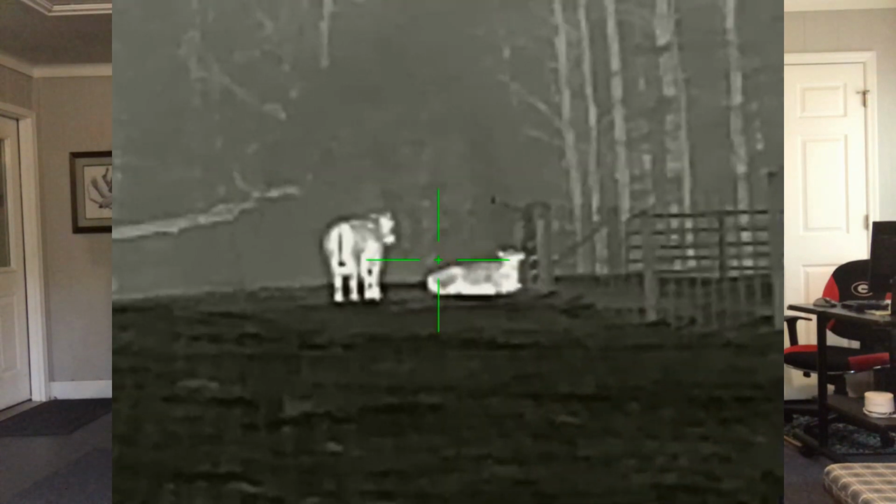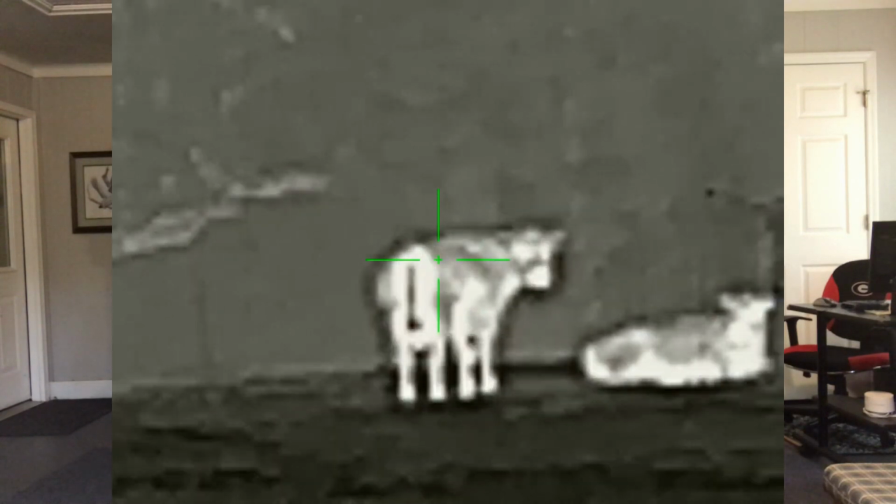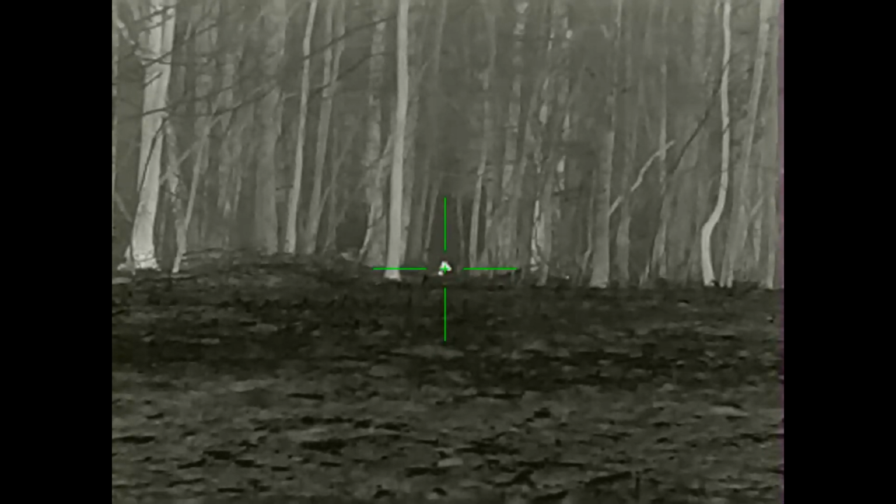One of the things I noticed, and I'll show you in a little video clip, we're looking at some cows that are about 100 yards away, and even when you magnify the image, it still has very sharp edges around your target. So if you have a coyote out 200 or 300 yards and you have to zoom it all the way up to 11.6 to take a shot, the background will be pixelated, but even at 11.6 power, it has a pretty sharp outline of the animal you're shooting at. So that's one good thing about this 12 micron processor.